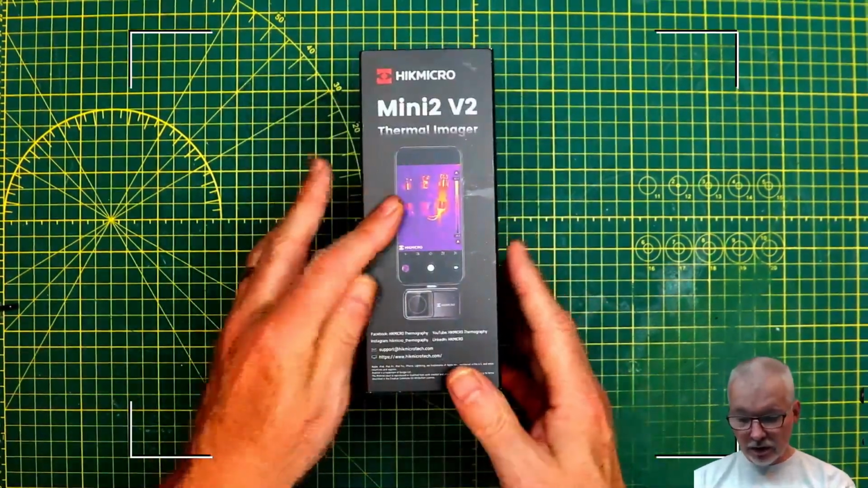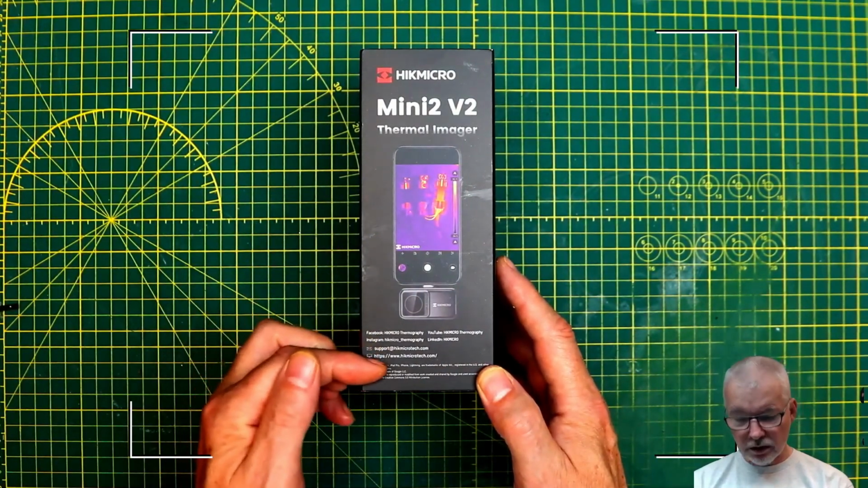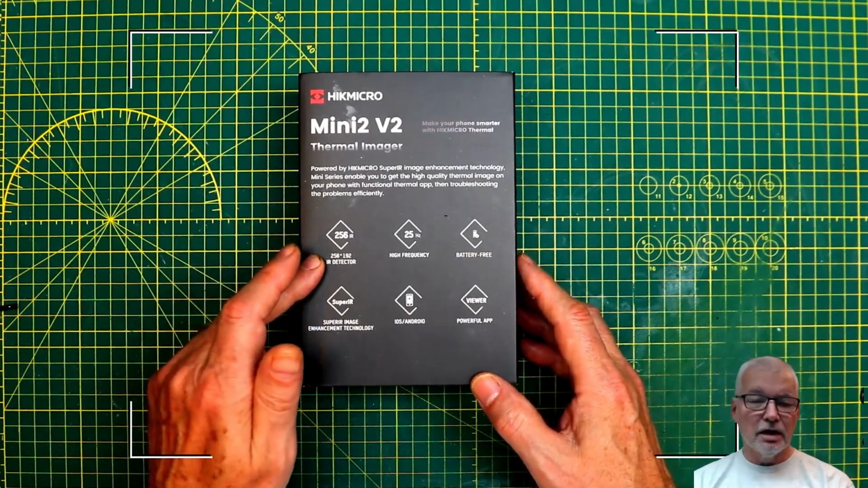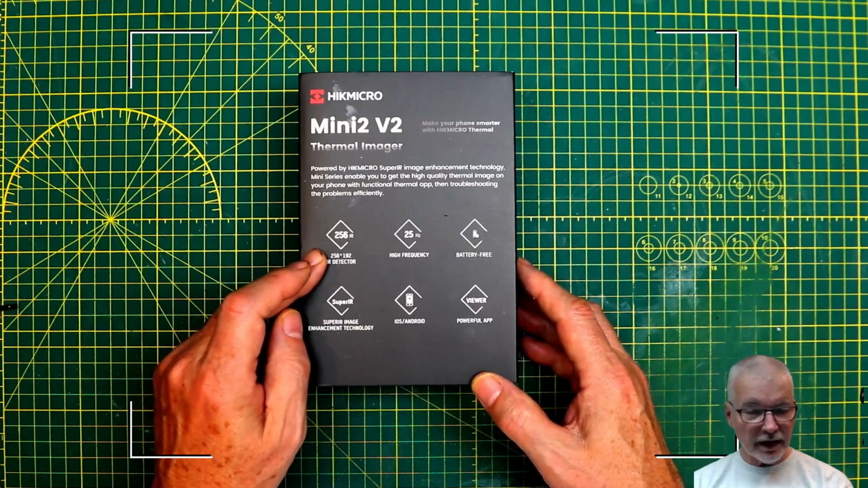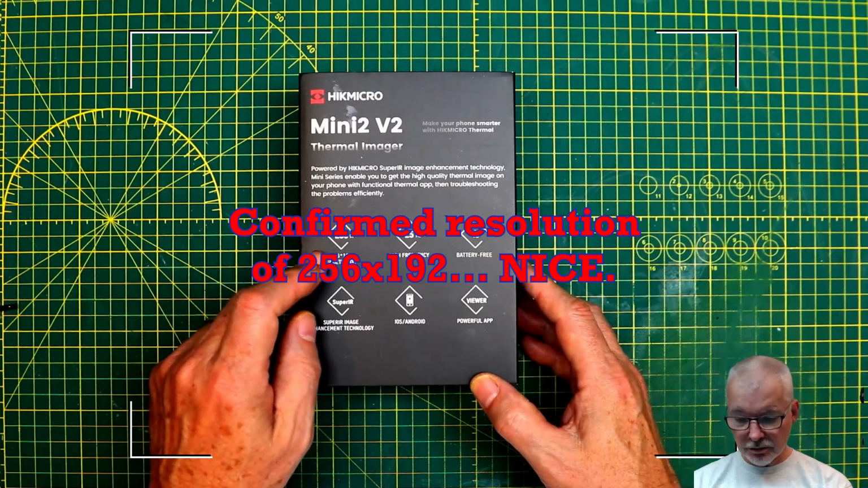So views around the box, image of it connected to a phone, some support and URLs for the device, 256 by 192 IR detector. That would imply that it has quite a nice IR sensor in this. So for the price, if that's correct, that would be awesome. To have that much resolution in the IR is pretty cool.